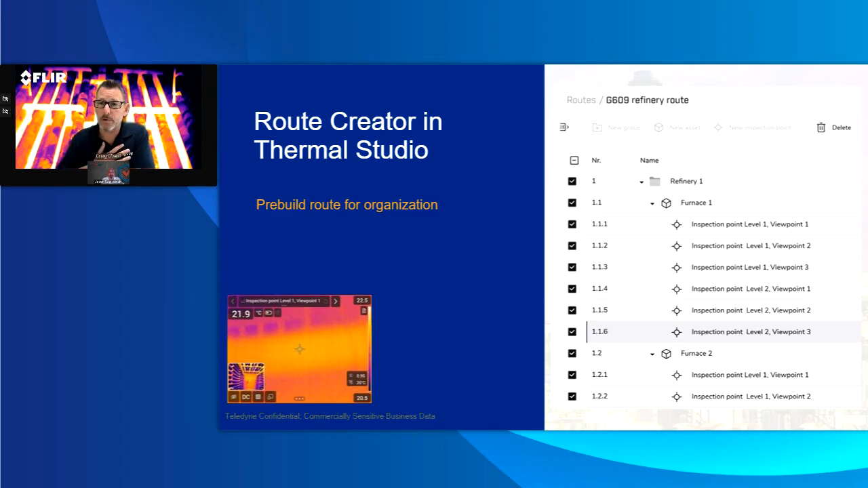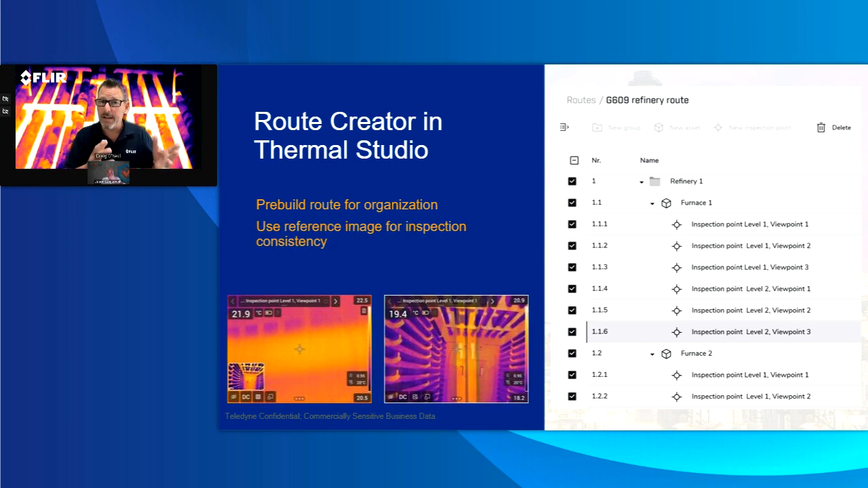For us as a customer, you can have a lead thermographer build a route. And in that route, you can also go take images to show them, hey, this is what it's supposed to look like when you look at the top left, the bottom left, or anything like that. I don't know if you've had a chance to use this, but even if you haven't, would you see this as being really beneficial to an operator to have consistency in what they're doing?